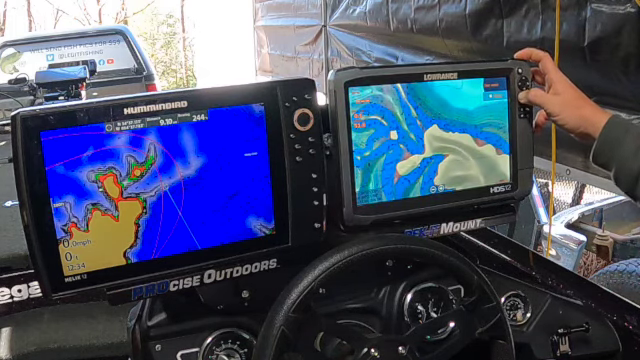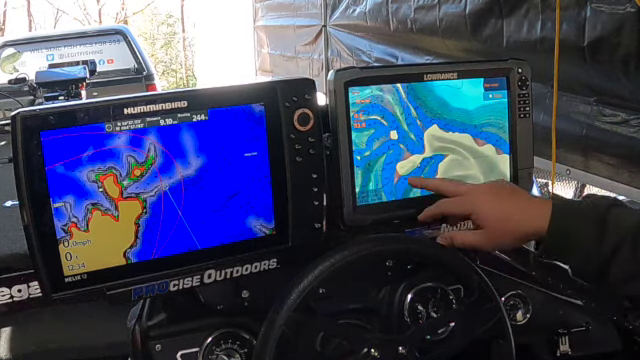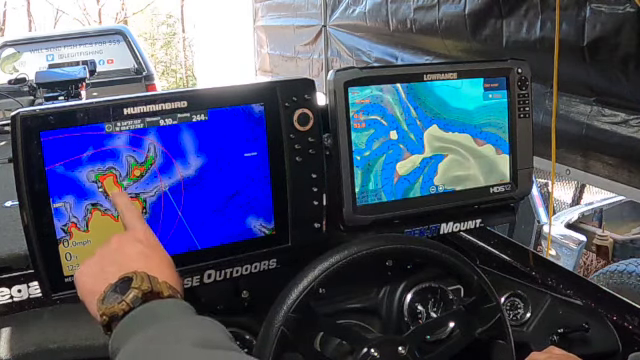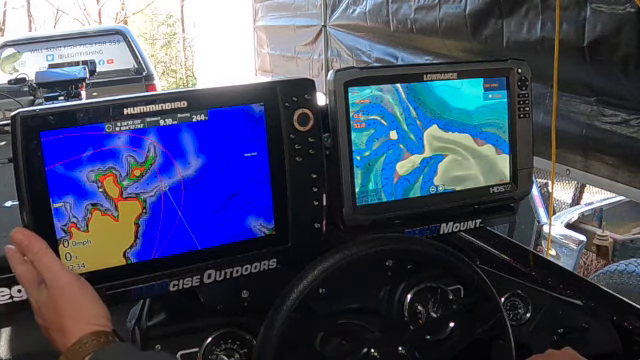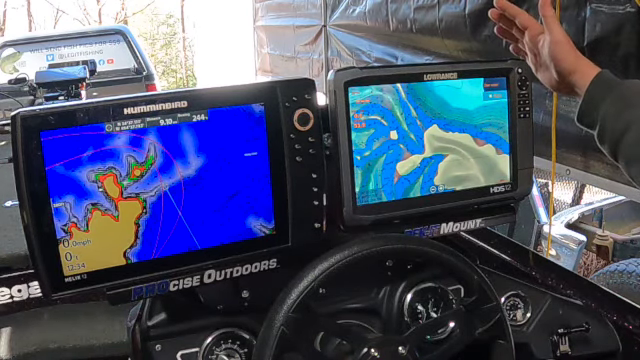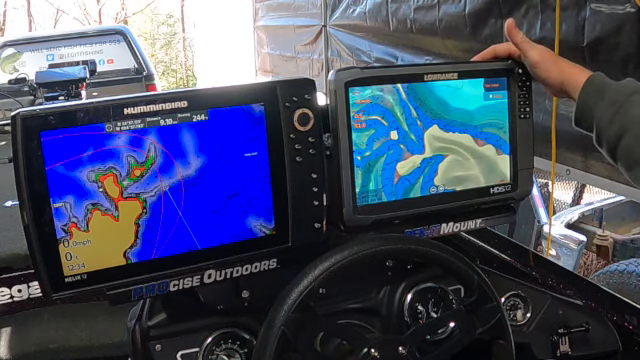Now, the Lowrance is turned a little different than the Humminbird, but there's two islands here. There's a big island and a small island. Same on the Humminbird. Now, I have the Lake Master Southeast card in the Humminbird. I have the Navionics C-Map chip in the Lowrance.